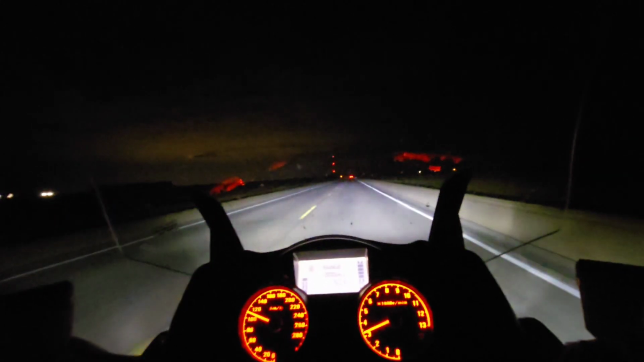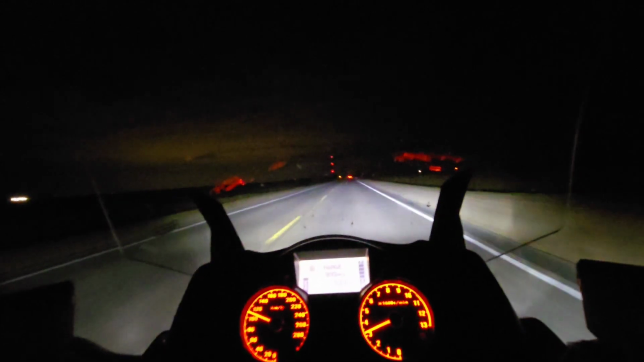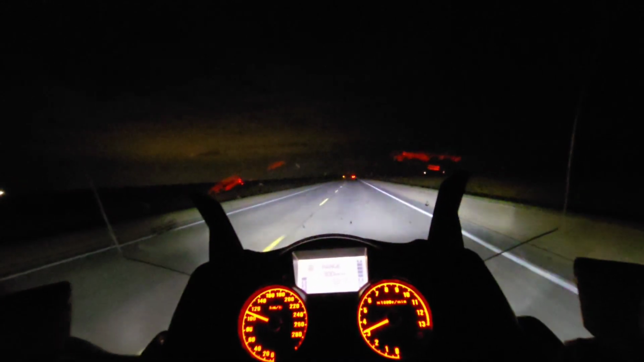So I'm going to leave you guys here and listen to the sound of just this thing ripping down the highway. It's so smooth and so quiet.